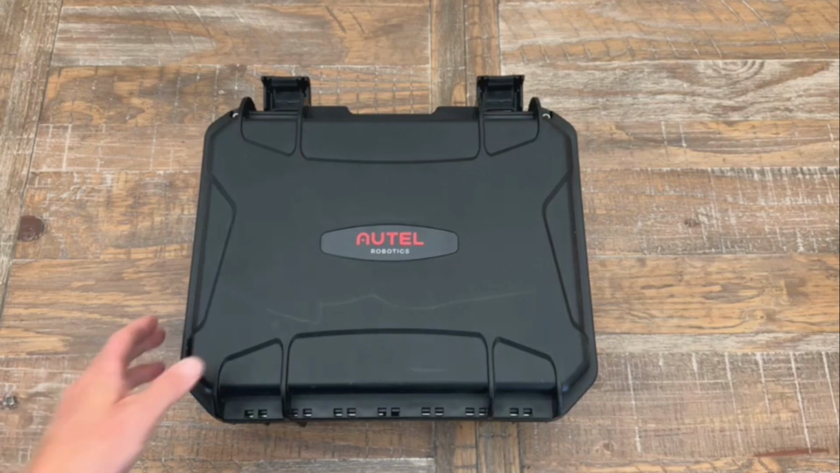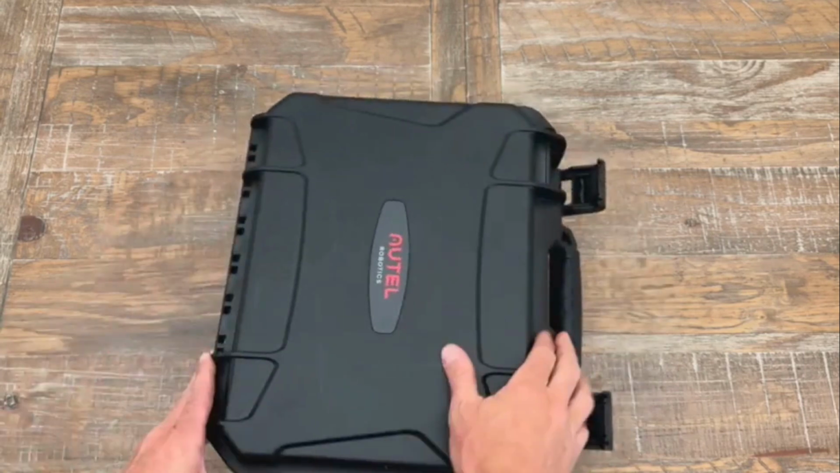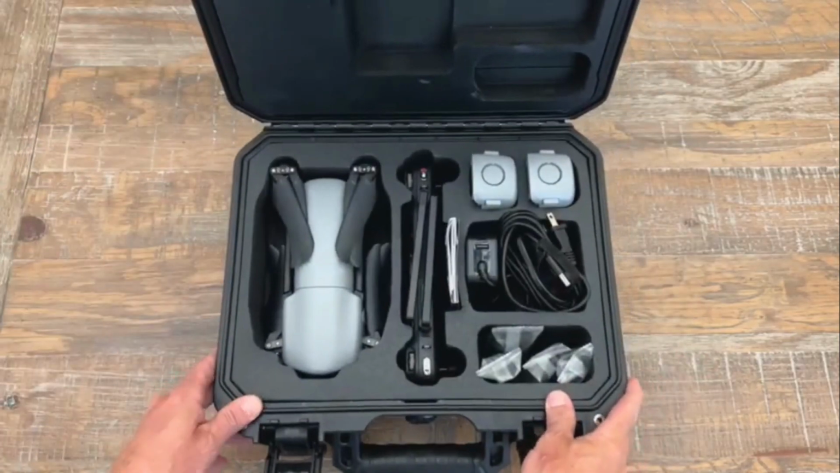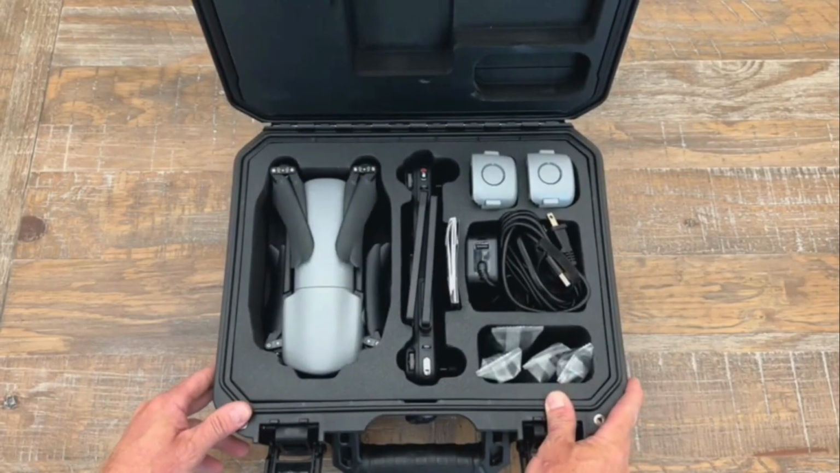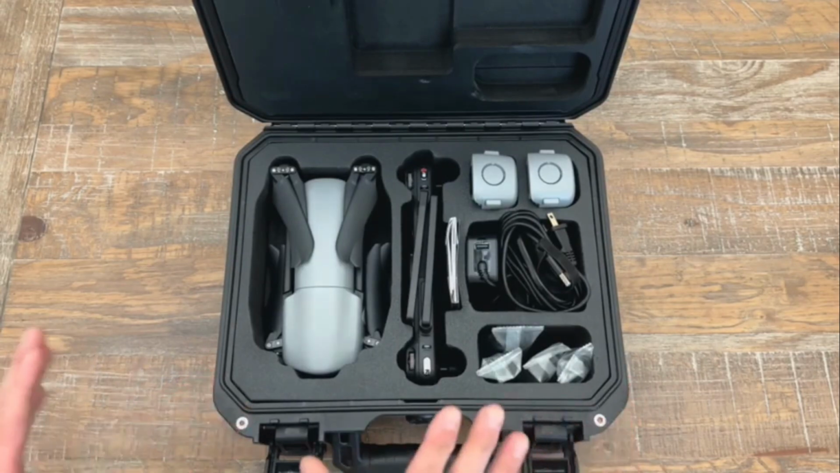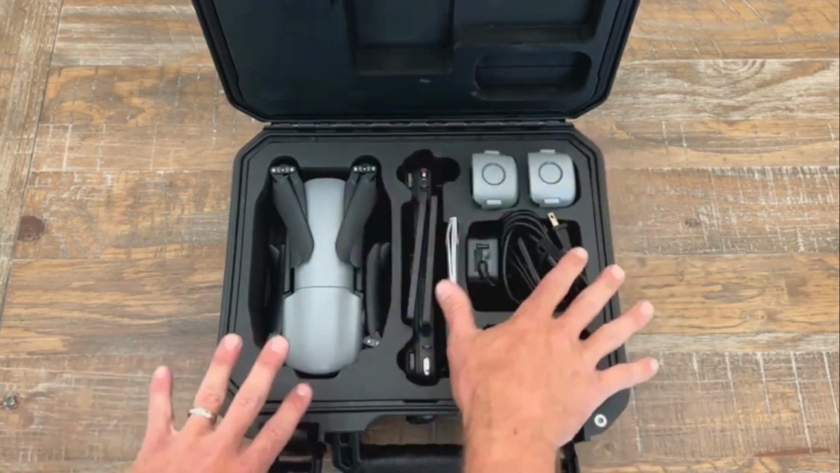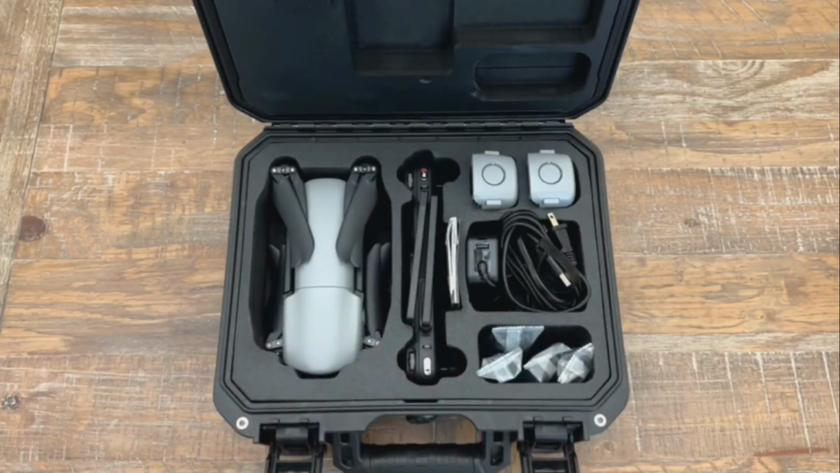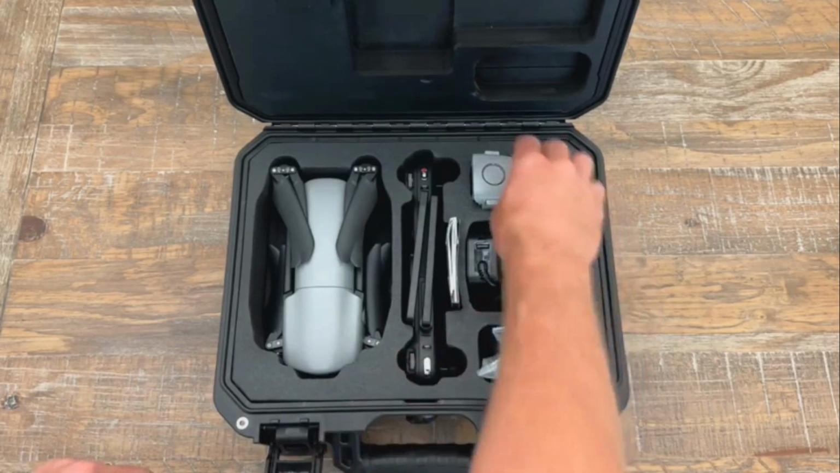Personally, this is the AUTEL Robotics EVO LITE 640T Enterprise. It's a relatively inexpensive thermal drone. It's a little less than $4,000 for this complete kit. I'm going to show you everything that's in it, a little bit on the remote and some of the features, and then we'll show you some footage from hunting with it the other night.